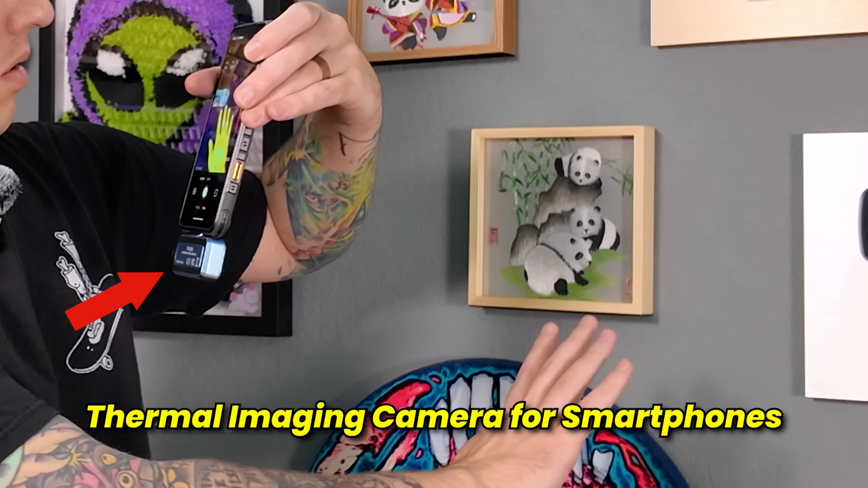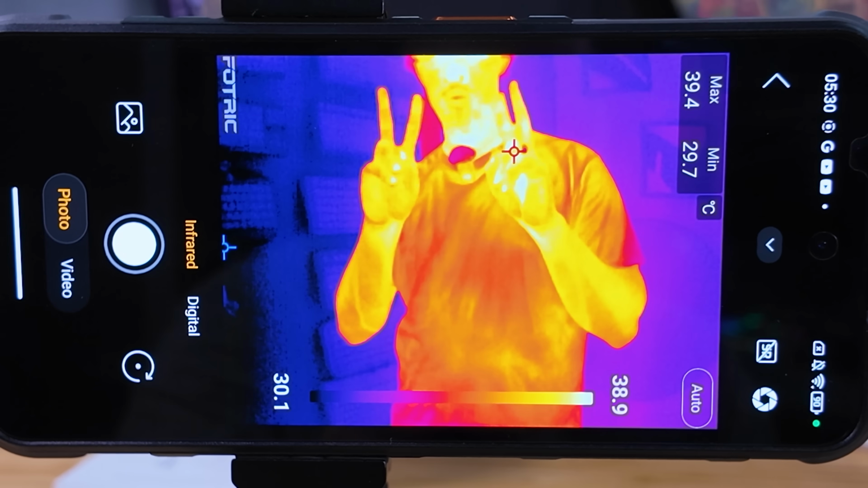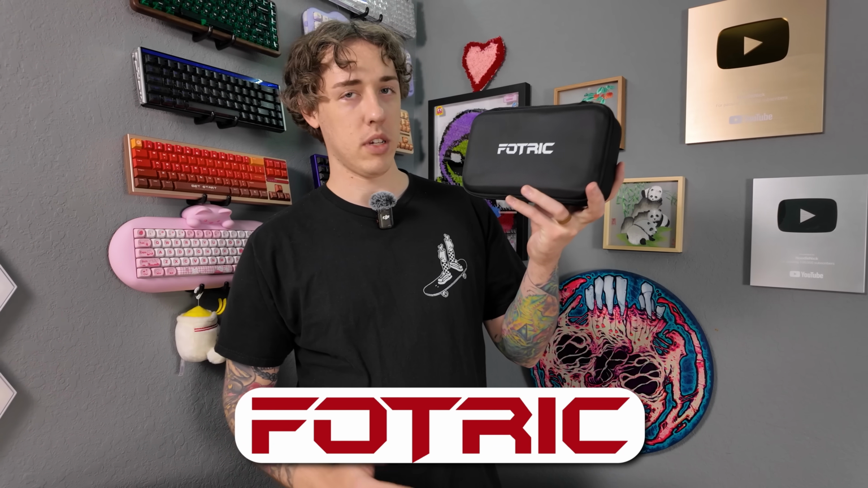Today we're going to be taking a look at a thermal imaging camera attachment that you can add to the bottom of your phone so that you can turn your phone into a thermal imaging camera. It's by FOTRIC. It's called TP320A. It comes with a bunch of accessories and stuff, so let's get it open.